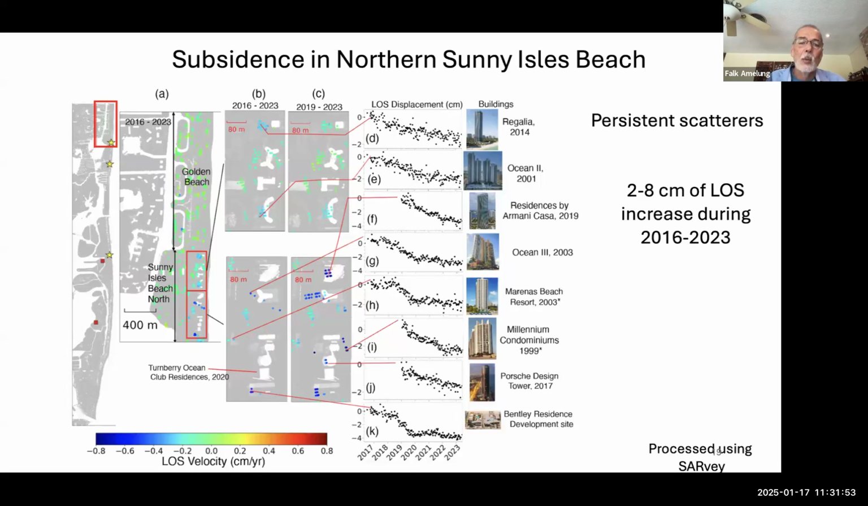So for that reason, we are looking at two different time periods. I'm not going to go into detail. Sometimes it is 2016 to 2023. That is for persistent scatterers, which are persistent during the entire time period. And for other buildings, we are looking at a shorter time period starting in 2019. And okay,